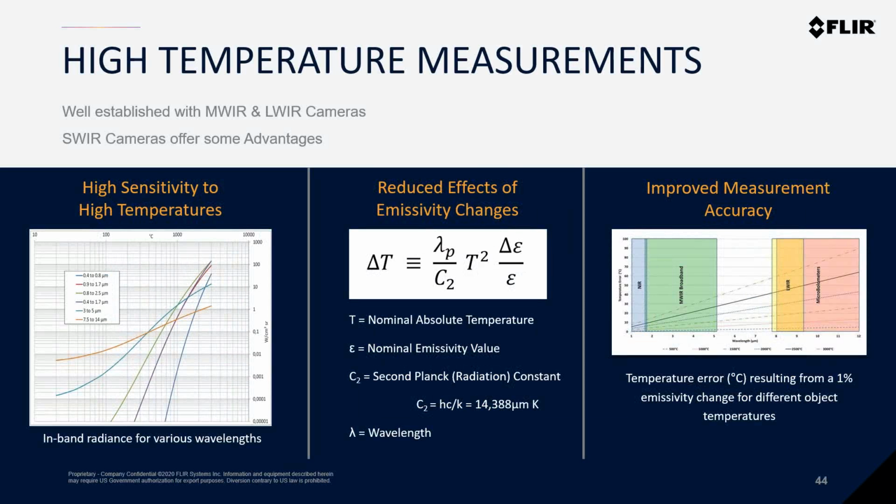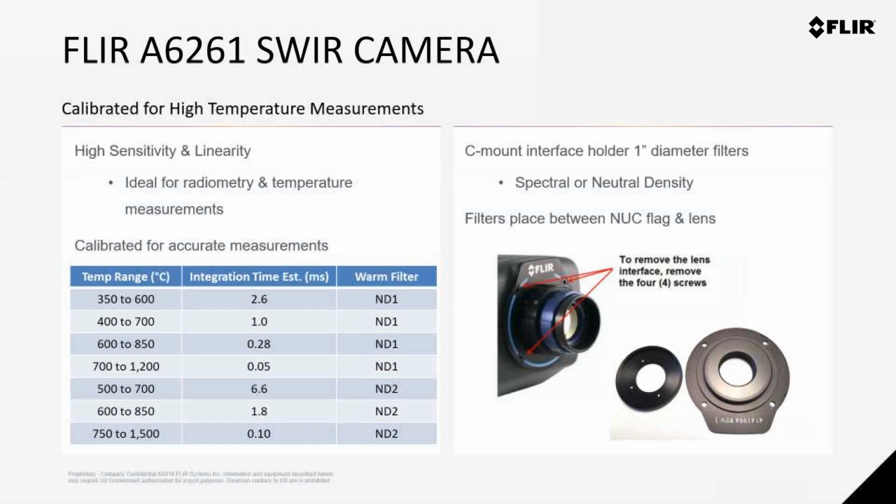So as you can see from the lines, the effective error due to the small emissivity change is significantly less in the near-infrared or SWIR band compared to the long wave region. So it's a valuable tool, not only because of its sensitivity at high temperatures, but because of the lower measurement error due to any potential changes in emissivity during your experiment. So it's something to be considered.